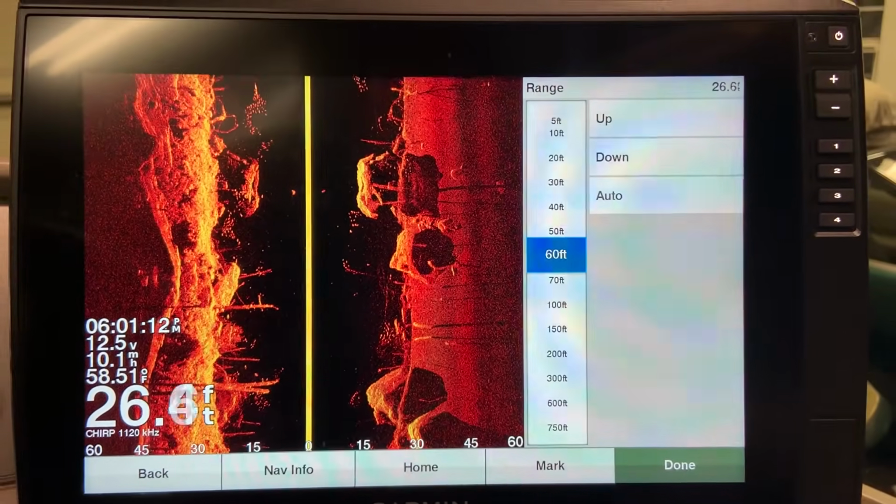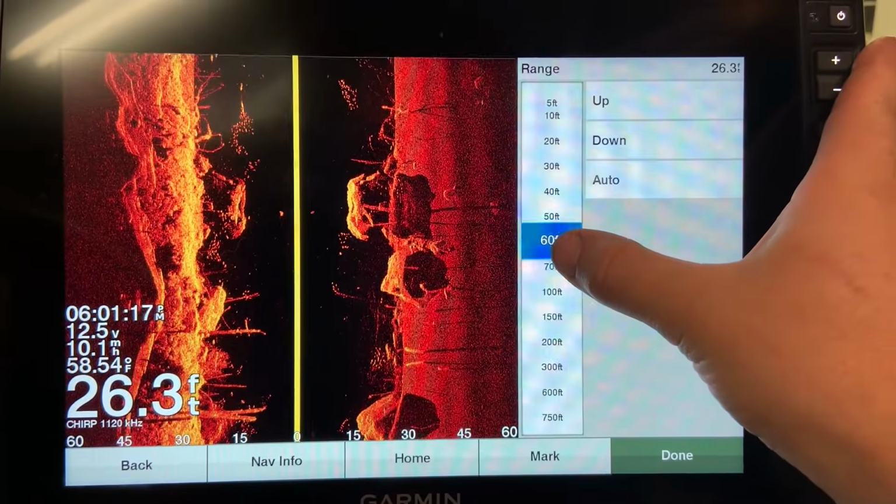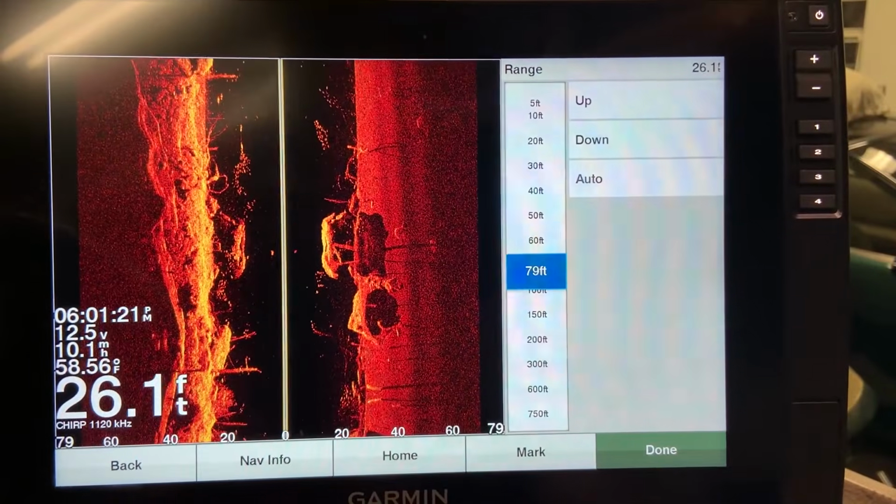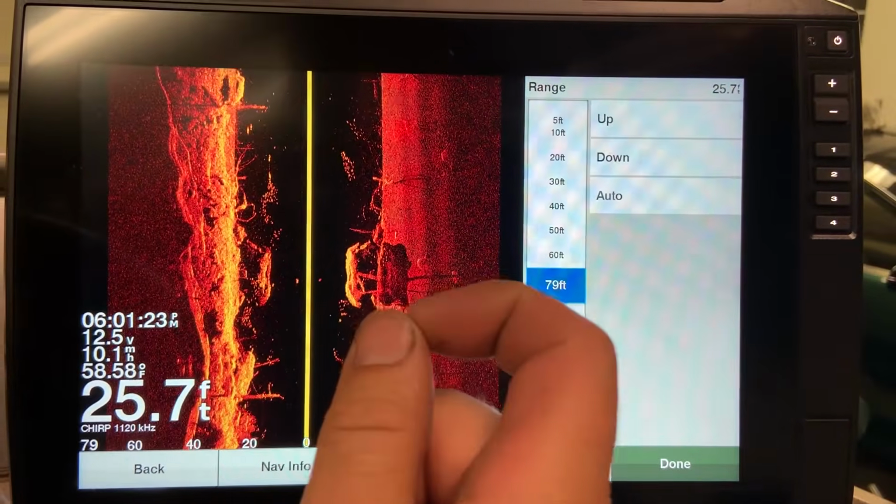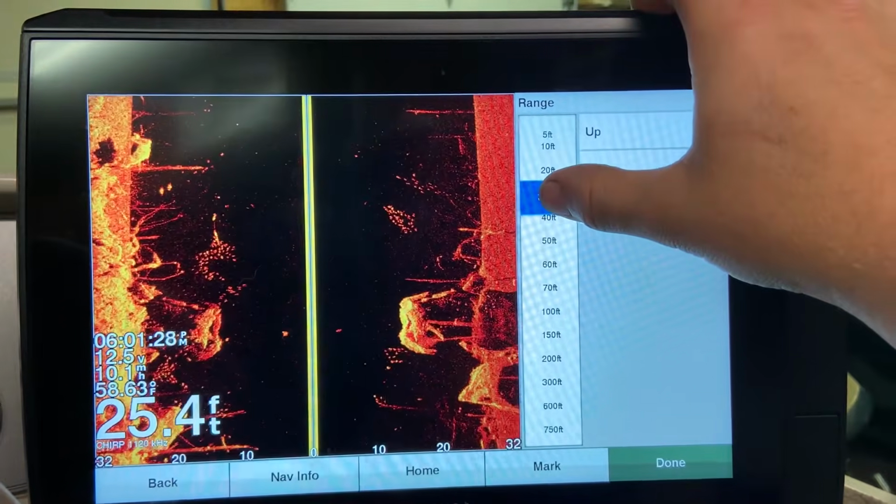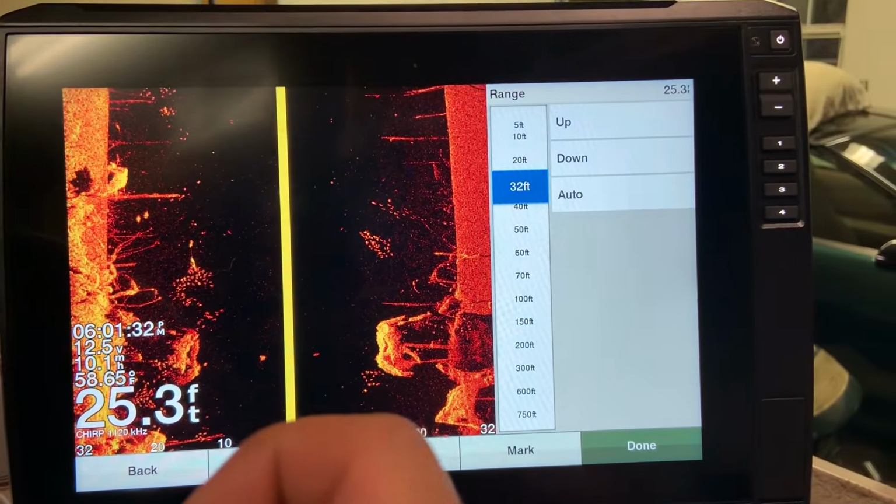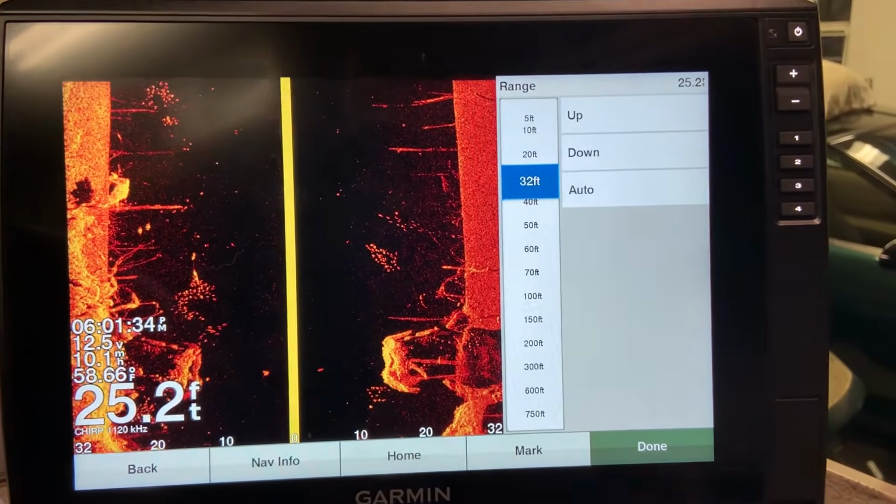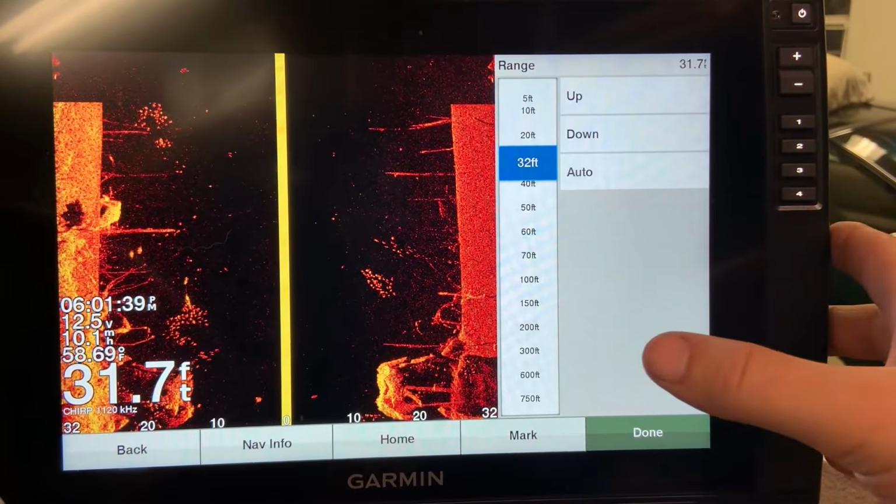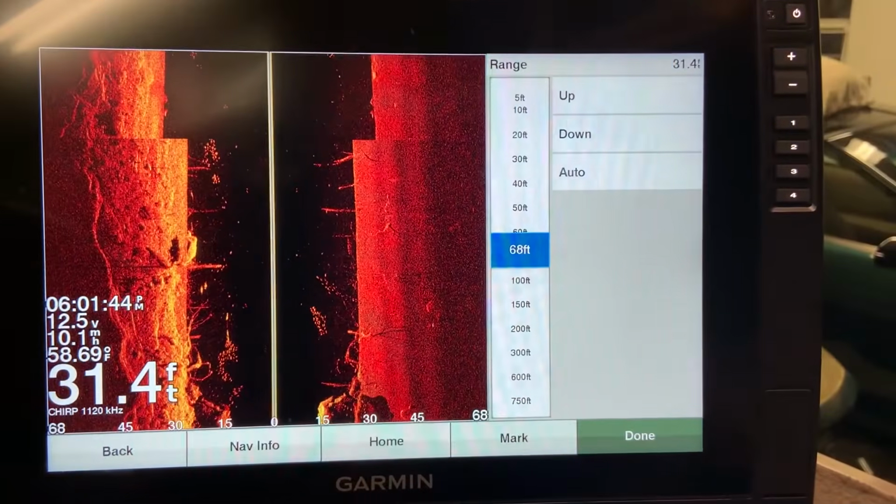Another thing to keep in mind with the range is that the more range that you run, the more information you are packing onto the same size screen, so things become smaller and smaller, harder and harder to see. Whereas the less range that you run, you kind of magnify things. Things become bigger on the screen. You've got more pixels dedicated to smaller things on the screen. They become easier to see. Use that wisely, but the maximum range that I will run is 70 feet with the GT54.